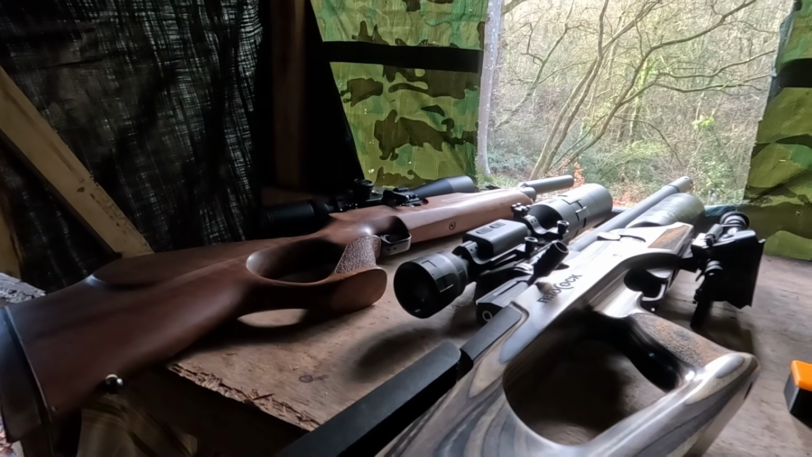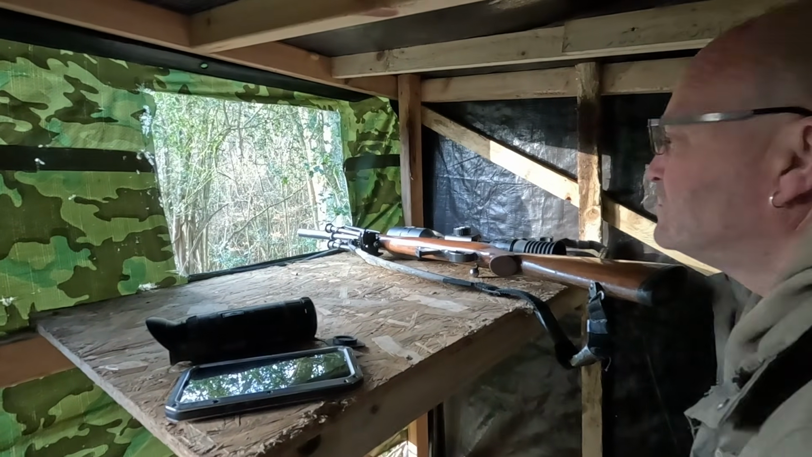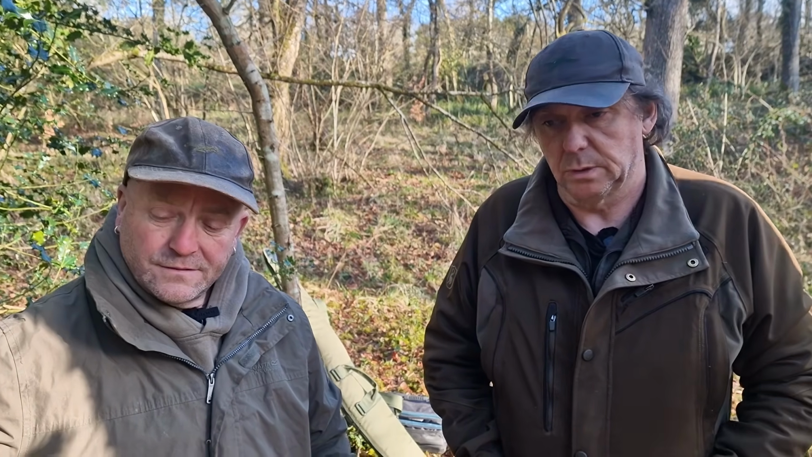Certainly at this range. And the other advantage, of course, with air rifles around farm buildings, is no ricochet, things like that. So they're not cheap, are they? Those two aren't. To be fair, they're at the top of the range as far as PCPs are concerned. But of course, a lot of people's introduction to shooting in general is with an air rifle when you're 12 or 13 around the farms.